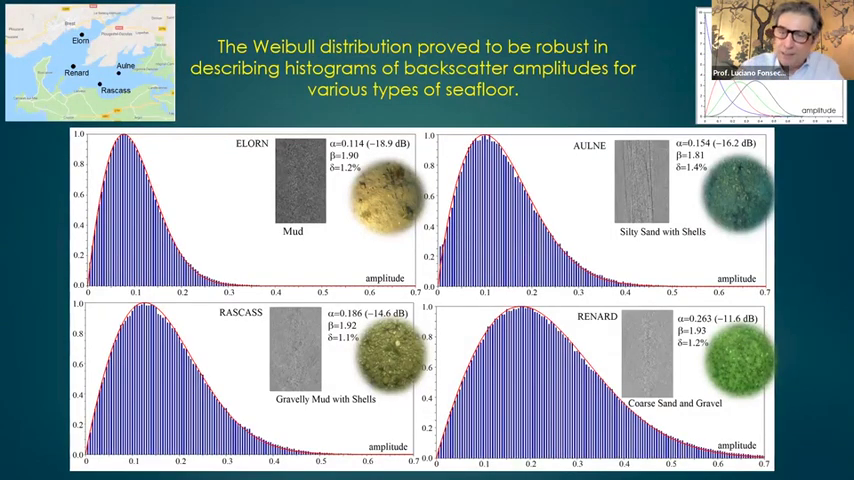So now that we know how to deal with the backscatter, we went back to the Bay of Brest and to the four survey areas. So I see in Elorn here, the blue lines are the histogram of snippets, and I'm using 300 kilohertz for the analysis, the center frequency. So in Elorn here, it's just mud. I have some bottom photographs here, and here on Rascas and Renard.